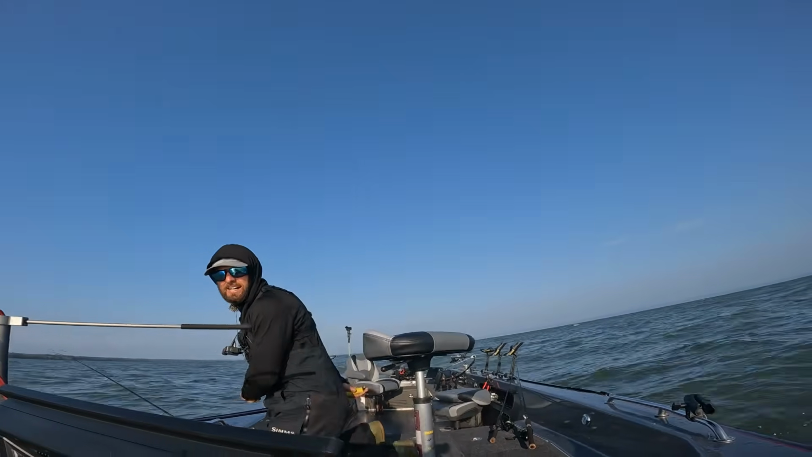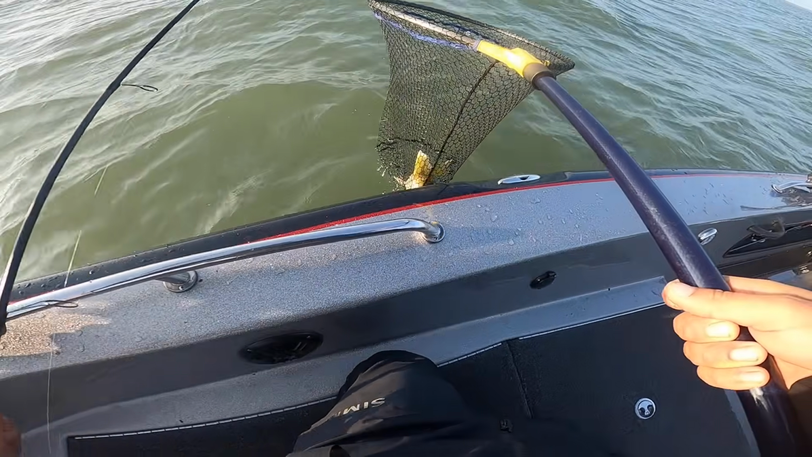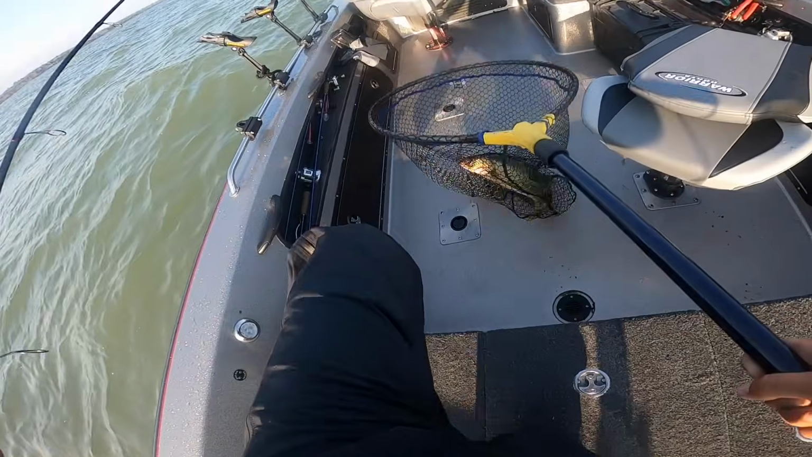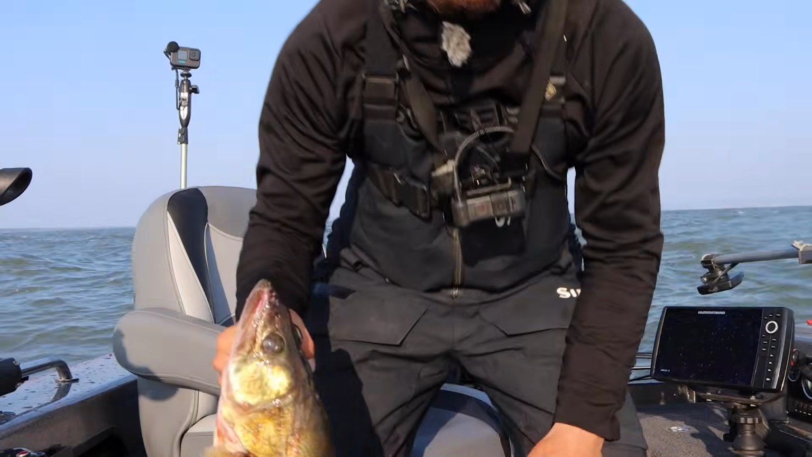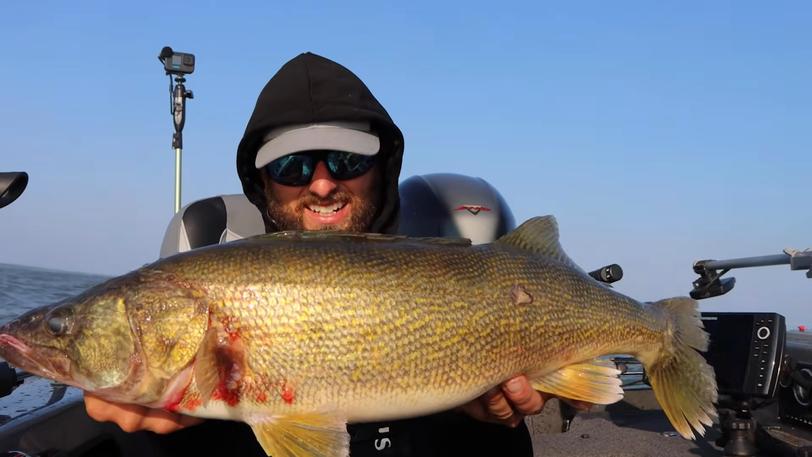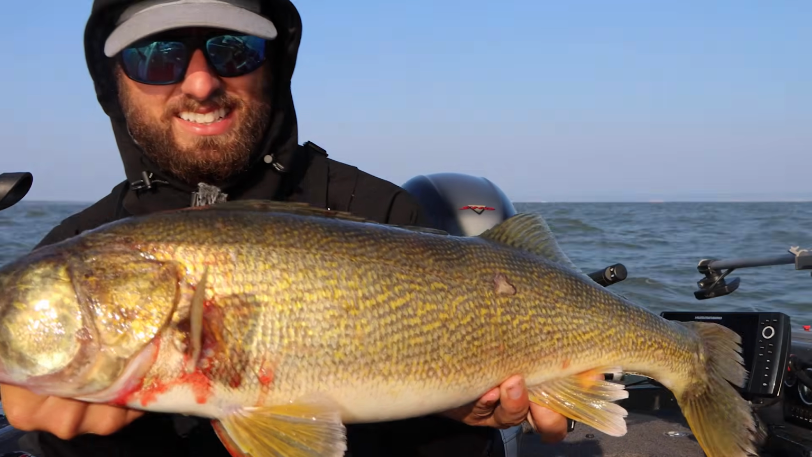Mark a spot. Sitting in about 23 feet of water here. Oh yeah, just a heavy, girthy one, man. I like that a lot right there. Wow, that is what I'm talking about. There we go, guys. That is the reward. Big early fall Great Lakes walleyes.